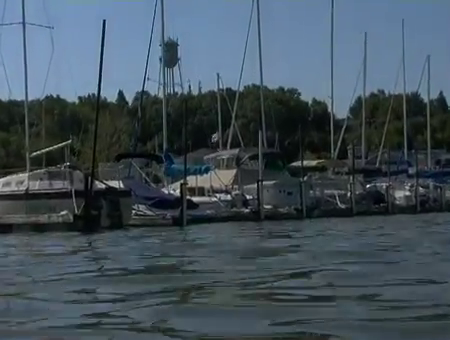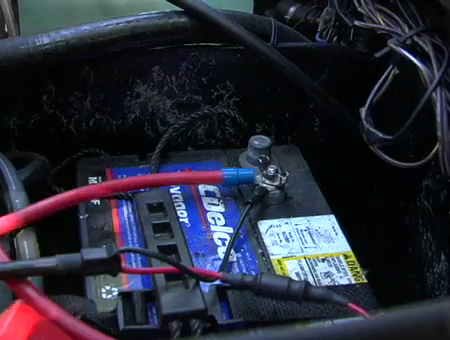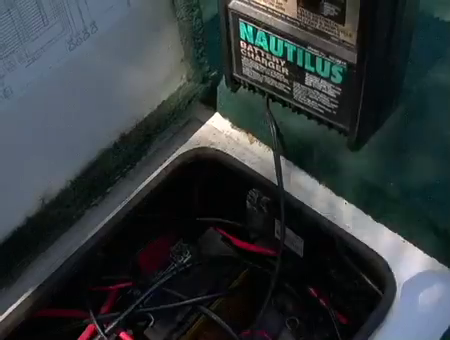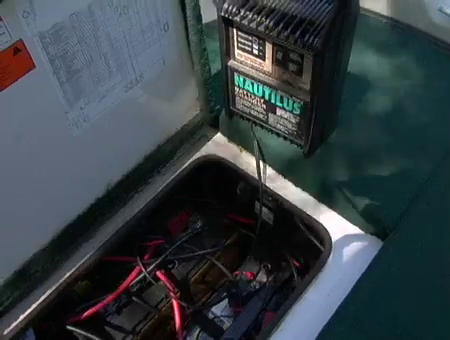Corrosion is a major factor in the marine environment. Crimped connections and exposed terminals need constant checking. Be sure these connections are tight. Repair and replace loose connections right away. Also be sure your battery is fully charged and ready to go at all times.